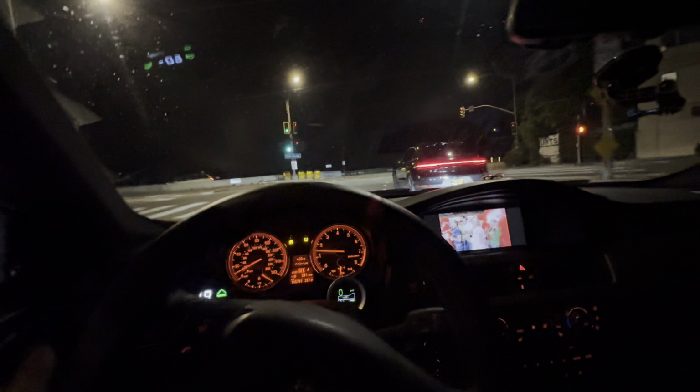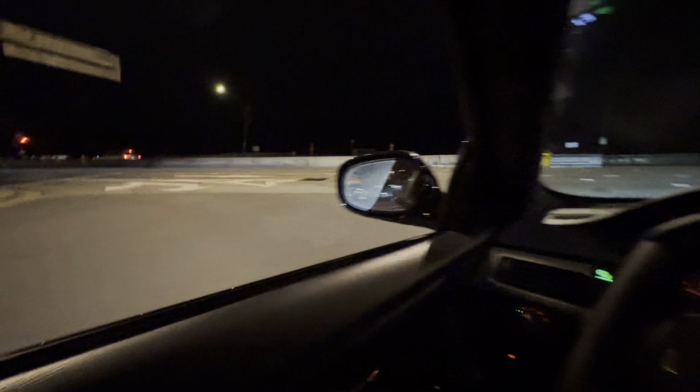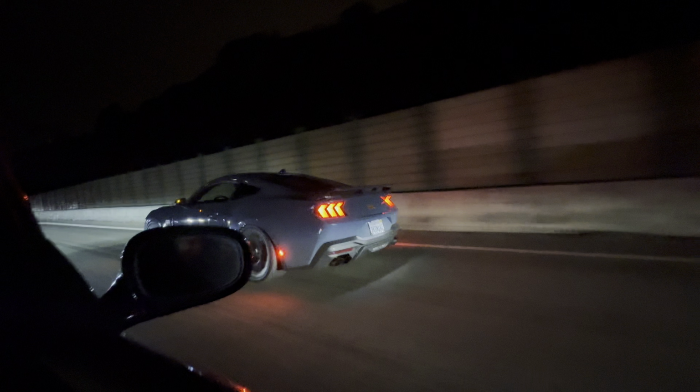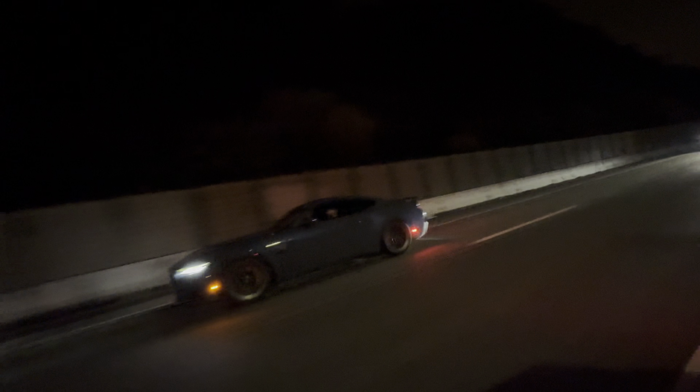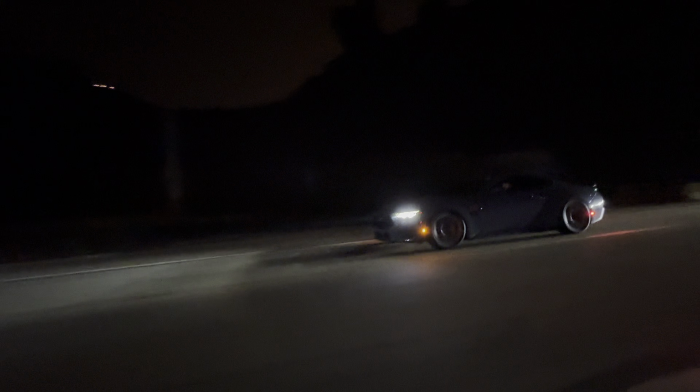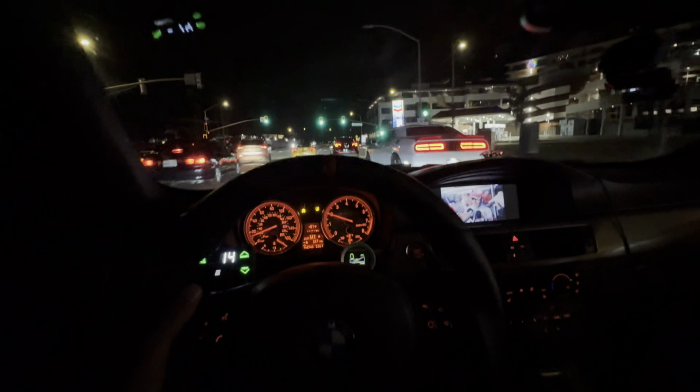Close to the final meetup spot. I was hoping for more action on this drive, guys, but we didn't get that tonight. But we do got a Mustang on the side of us. That smells like E85. So there's a Hellcat right here.